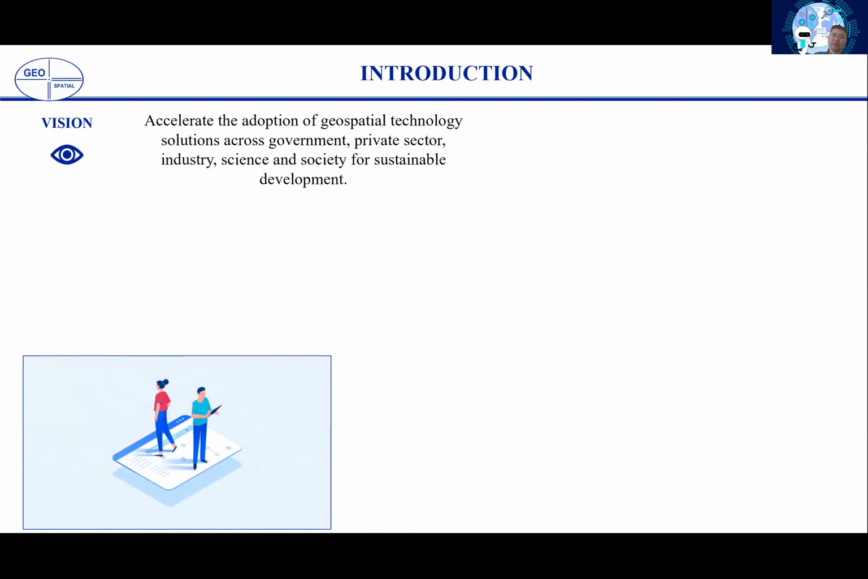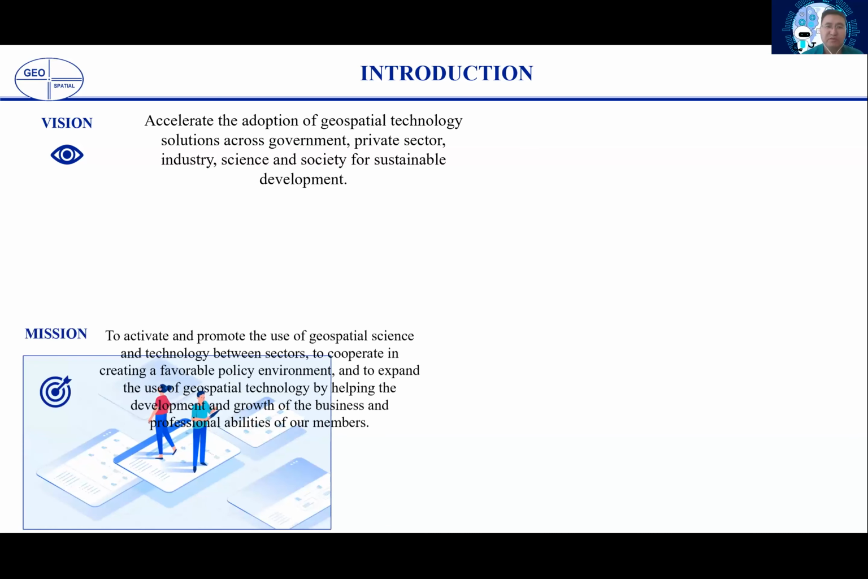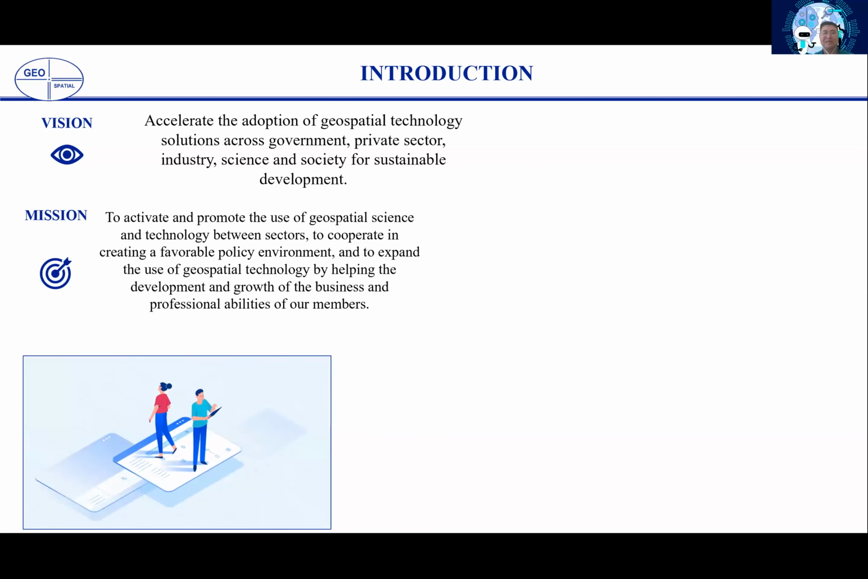Based on our vision, we want to promote geospatial science and technology, especially across multiple sectors and the business community, with cross-sector cooperation, and show how to use geospatial technology applications in many sectors to help with daily work, studies, and business. That is our main mission.